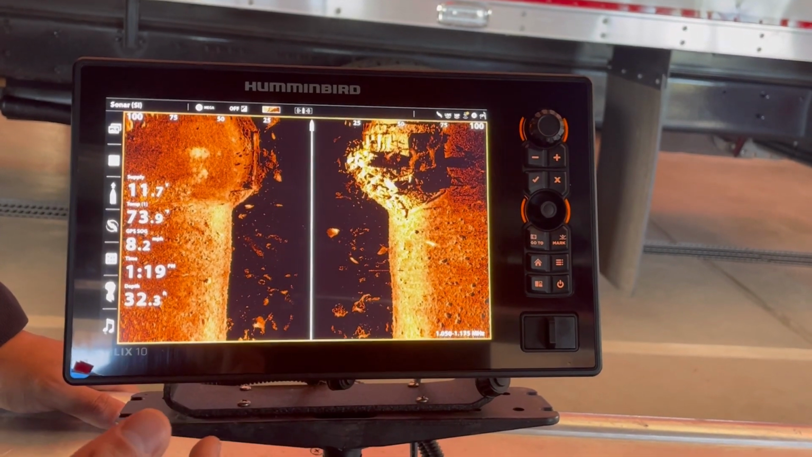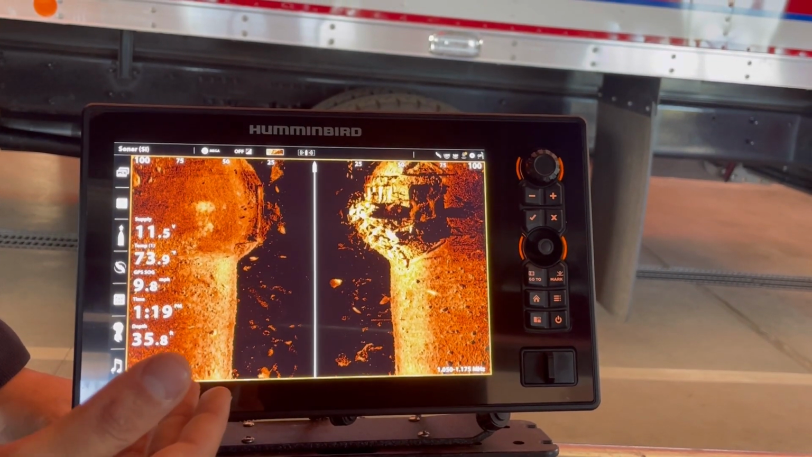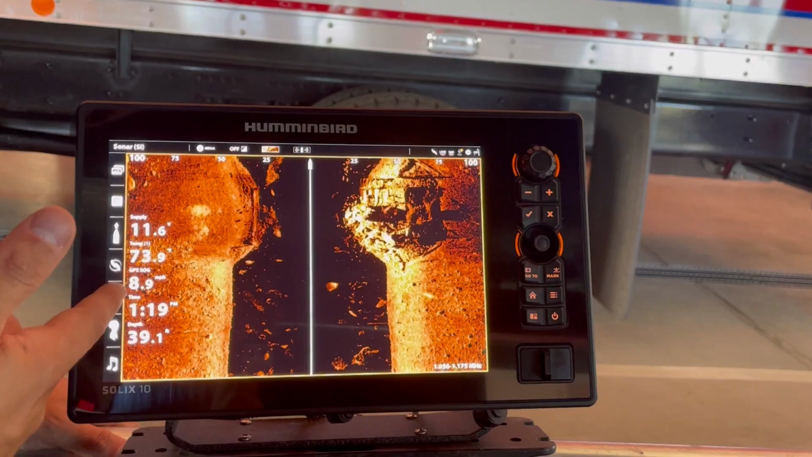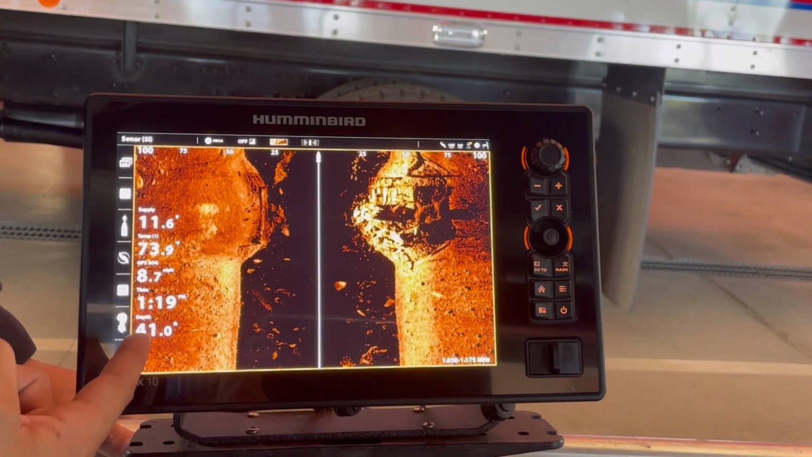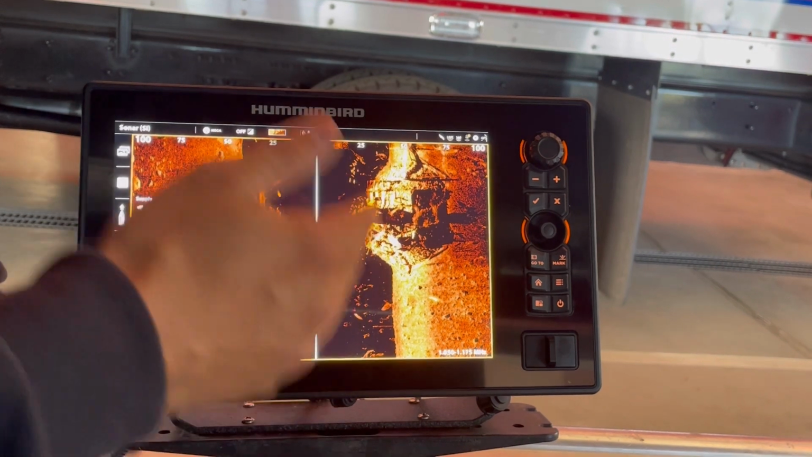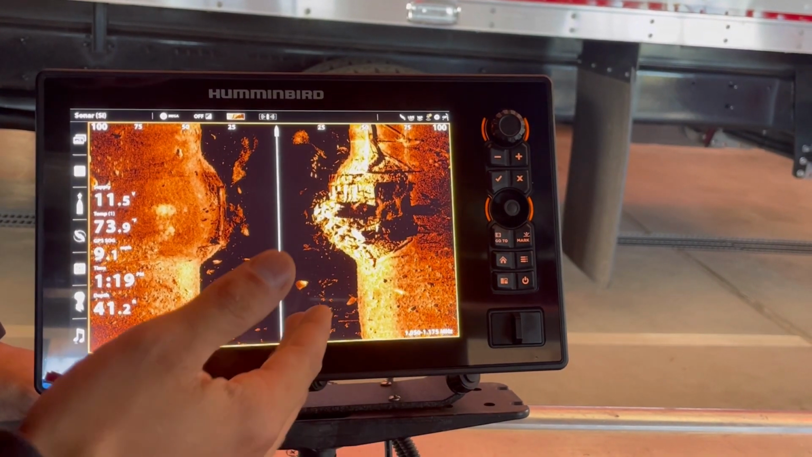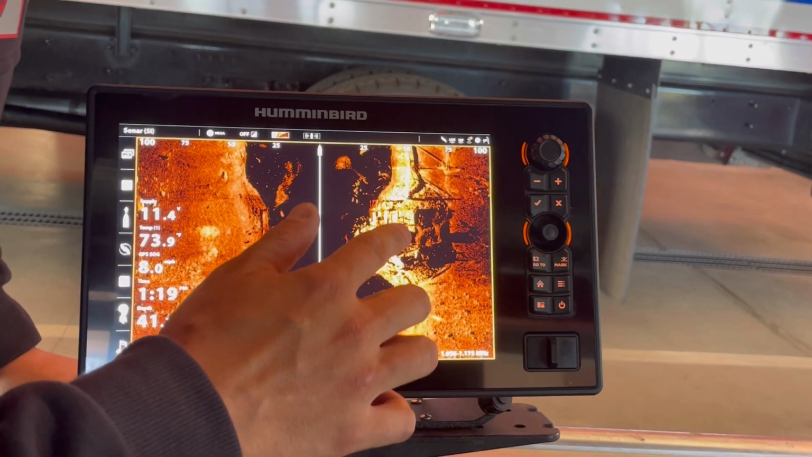So in this particular case, we're kind of looking at a simulation of a boat that's traveling about 8 miles per hour in about 40 feet deep of water. And so this water column, that's basically the 40 feet to get to the bottom, and then we're scanning out to the side here. And as we're moving along, we're seeing all these features and shadows.